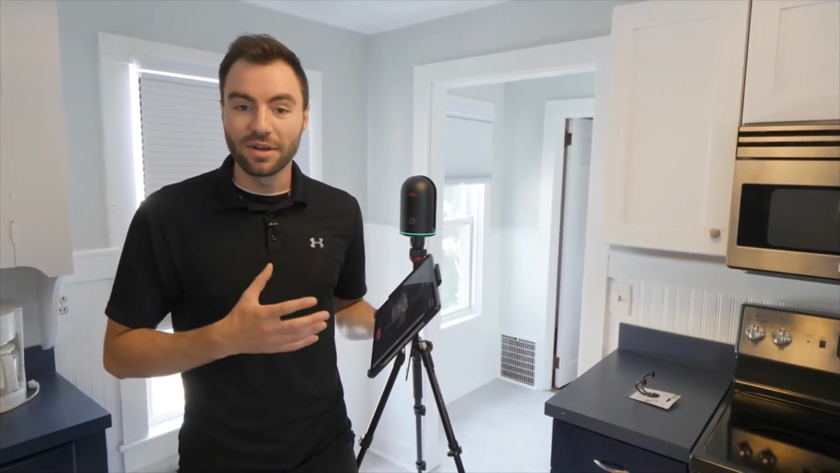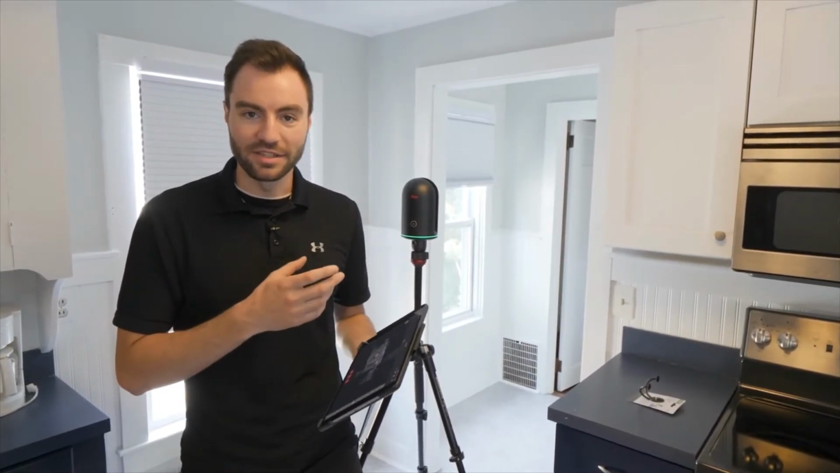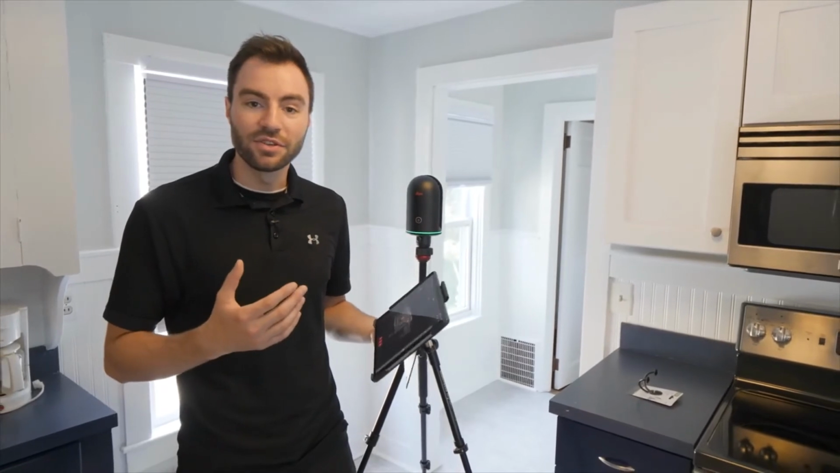All right, so that scan just finished up. I only did the one scan, but you can go through and take as many scans as you want, and all of that data will always be saved to the internal memory on the BLK 360. Then afterwards, you can go ahead and sync all that data back to the iPad and register it before you transfer it over to your computer.